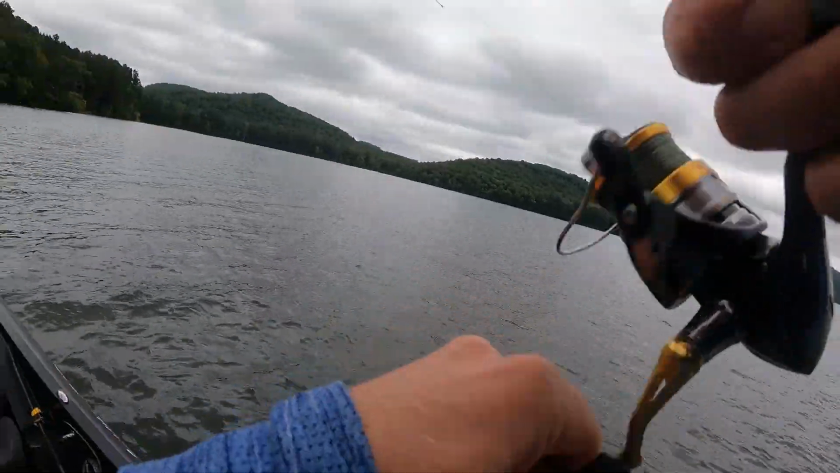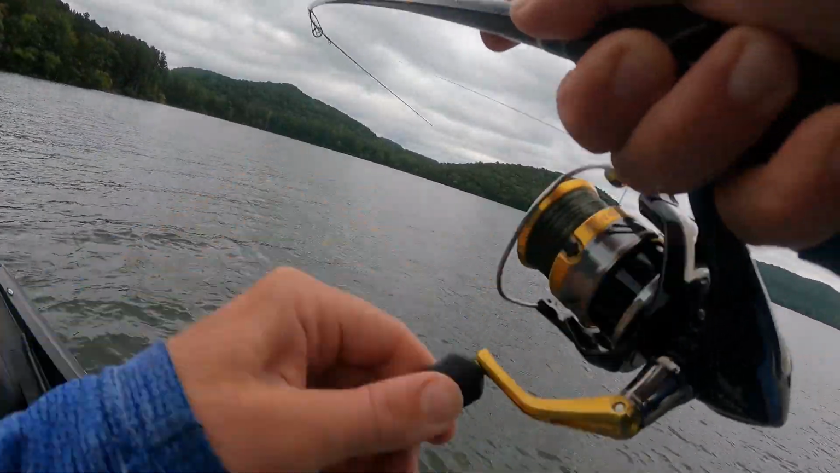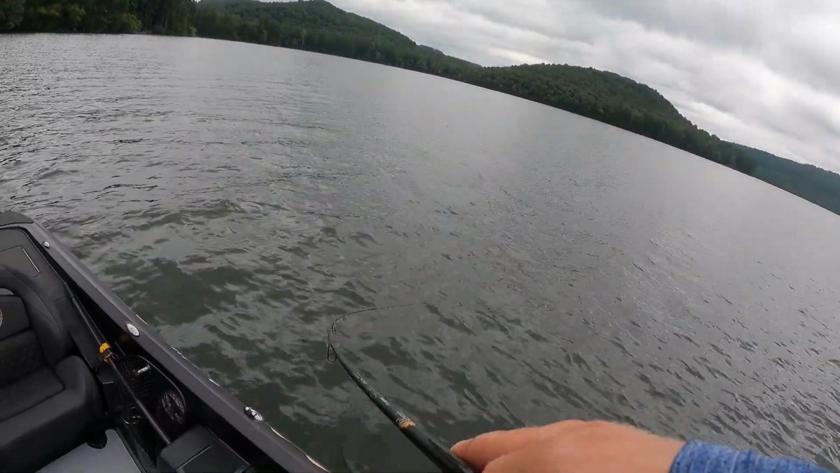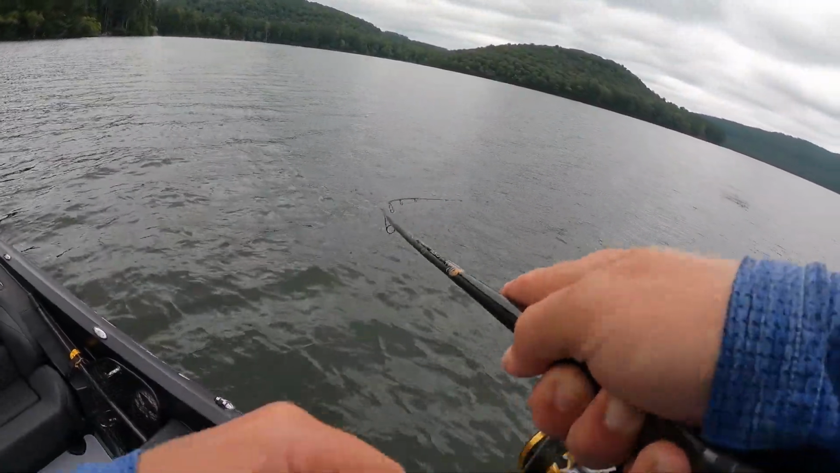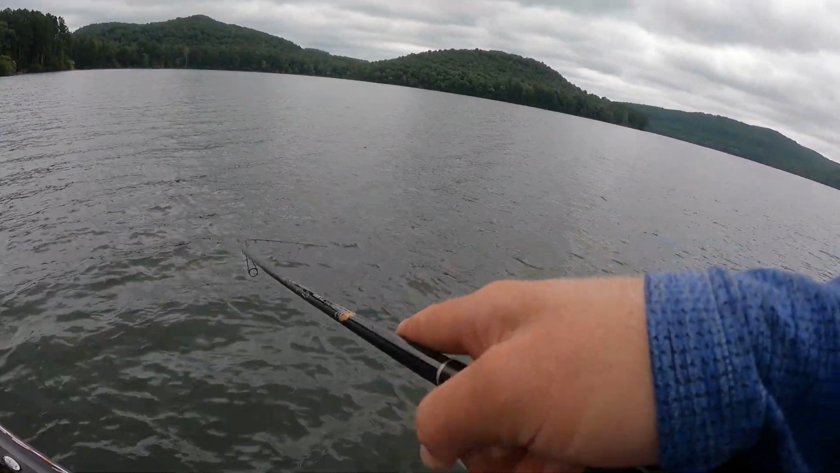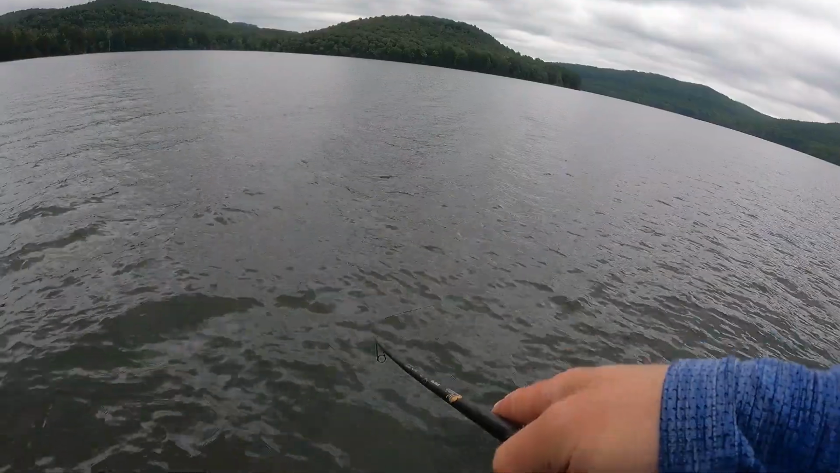There's another bite. Oh my God, we got another one, guys. Oh my gosh, these fish are fired up. That feels bigger. Oh, it's a nice one. Oh yeah, baby, 2 in a row. So there you go, guys. That is a true testament to that.